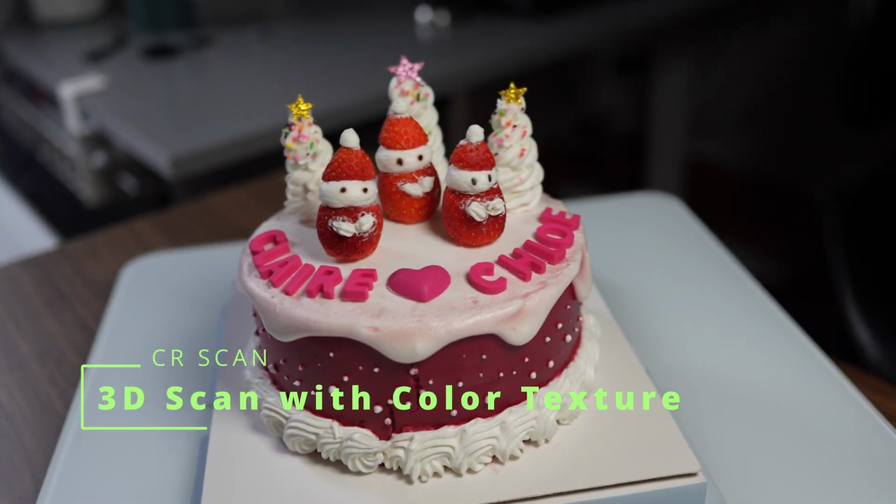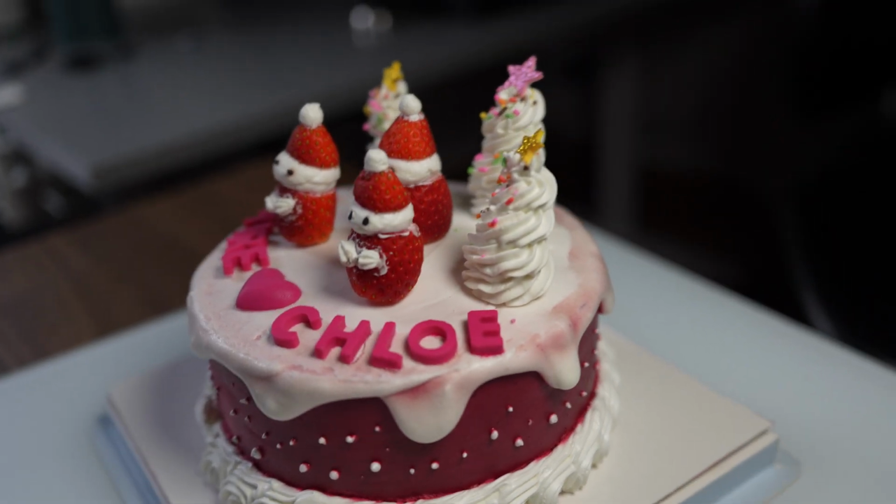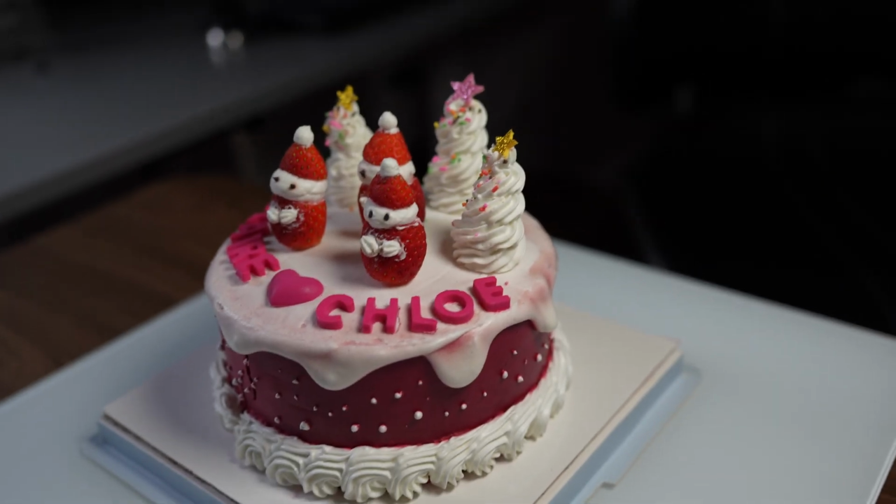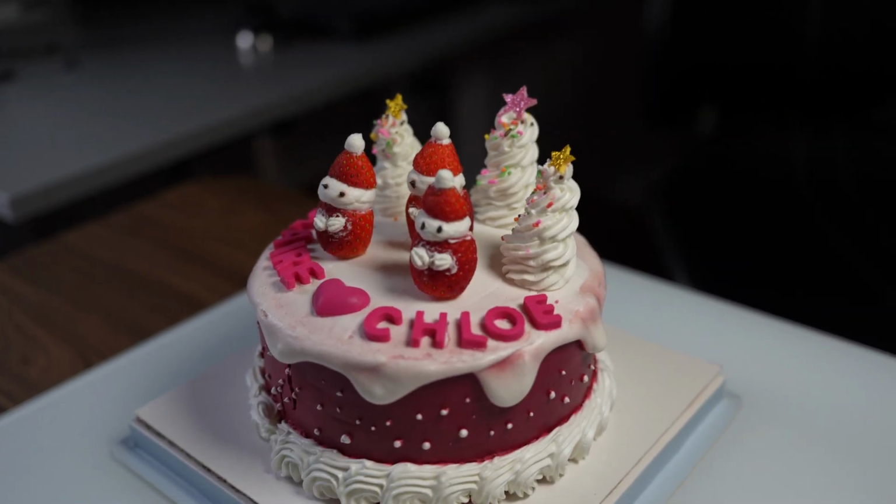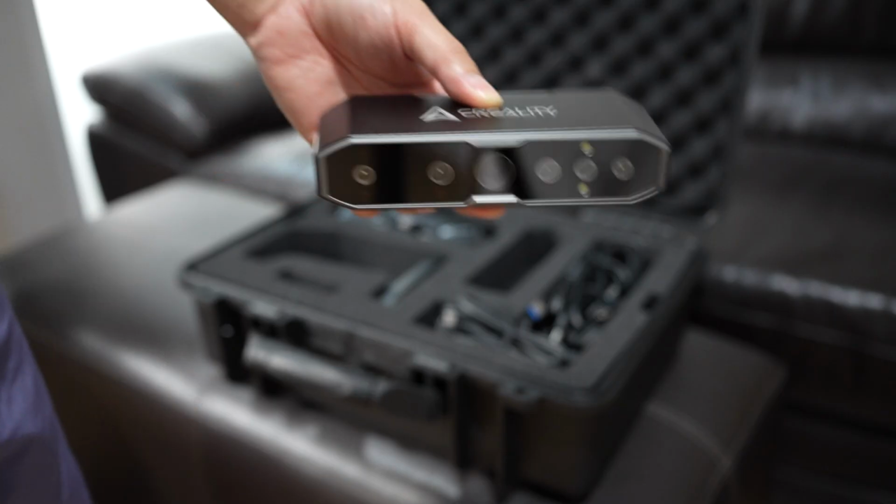Hi, my wife made this cake for her niece's birthday, and this time I will scan this cake with a color texture to see if it looks better than taking actual photography. I'll start with the Otter.